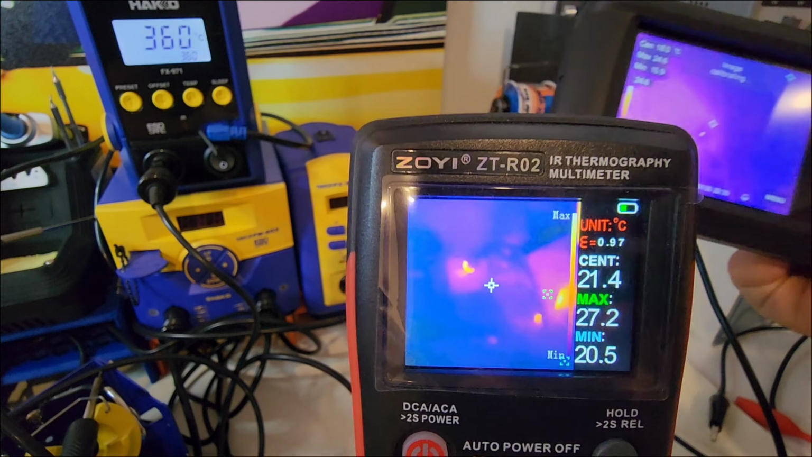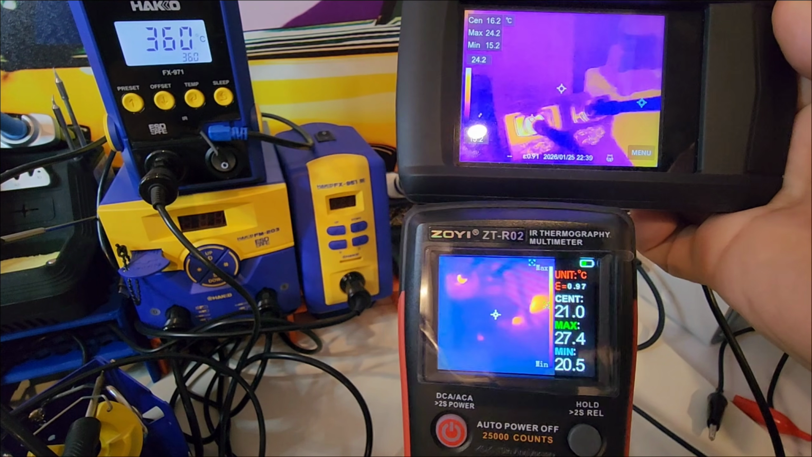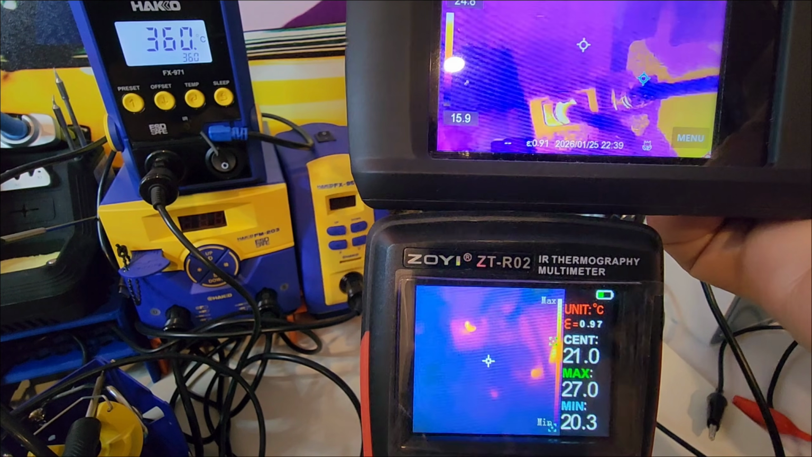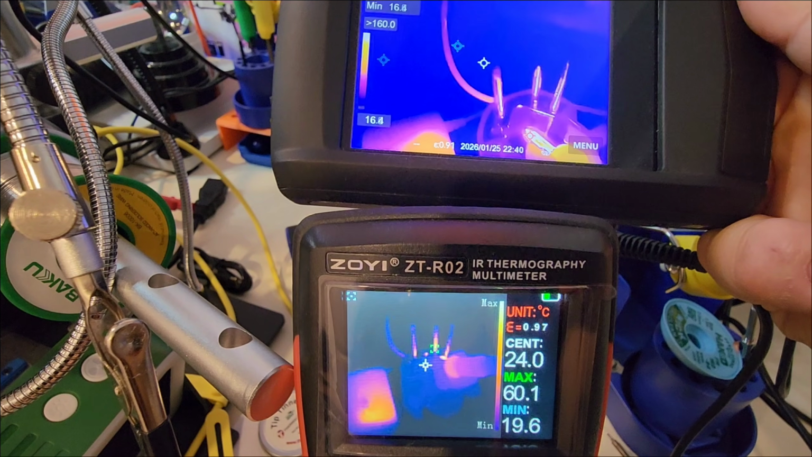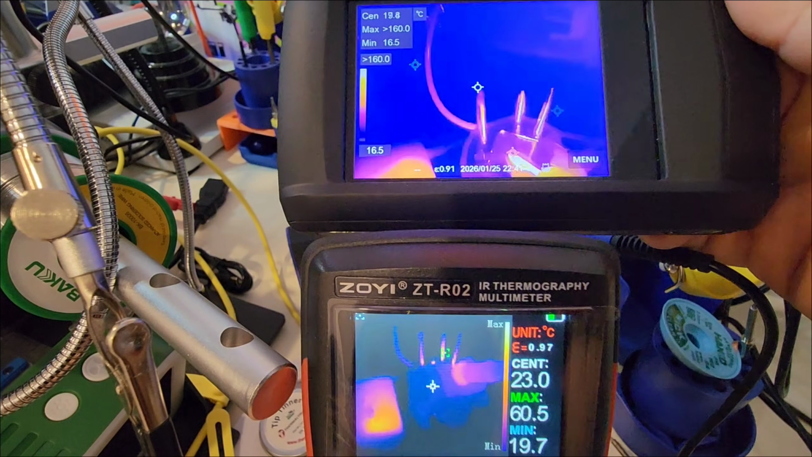Comparing the little ZOYI up against a thermal camera that cost literally about 5-6 times as much. Now that bigger thermal cam does have higher resolution, has a slightly higher sensitivity as well, but still, you know what, end of the day, I think the little ZOYI performs admirably considering the price point ratio here.